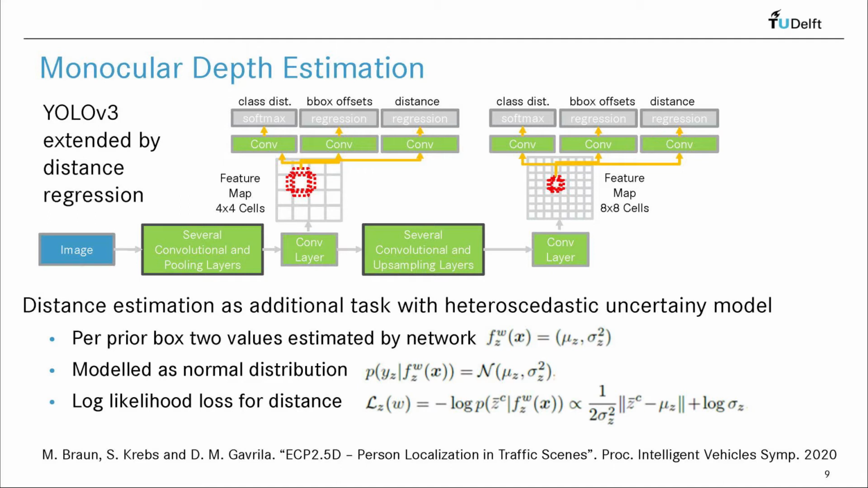In fact, depth estimation regresses to two values, the mean and standard deviation of a normal distribution. Doing so allows us to obtain a sense of uncertainty in the depth estimation. For training, we're using the log likelihood loss for depth.